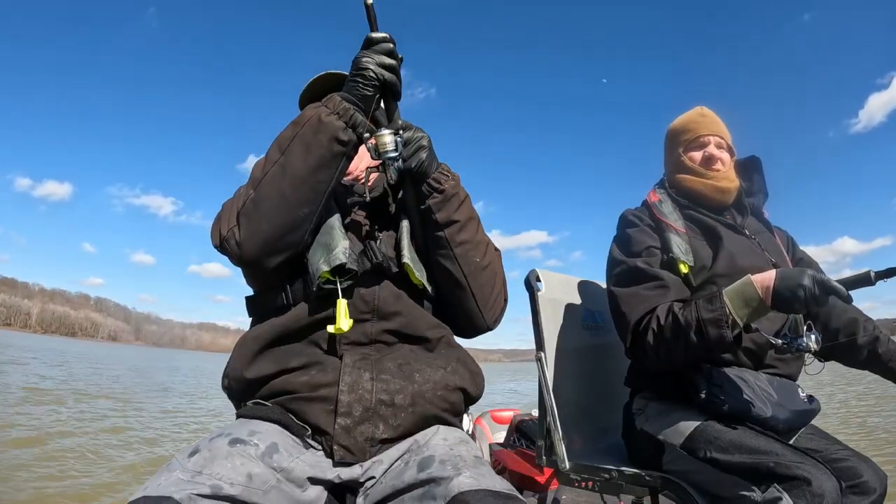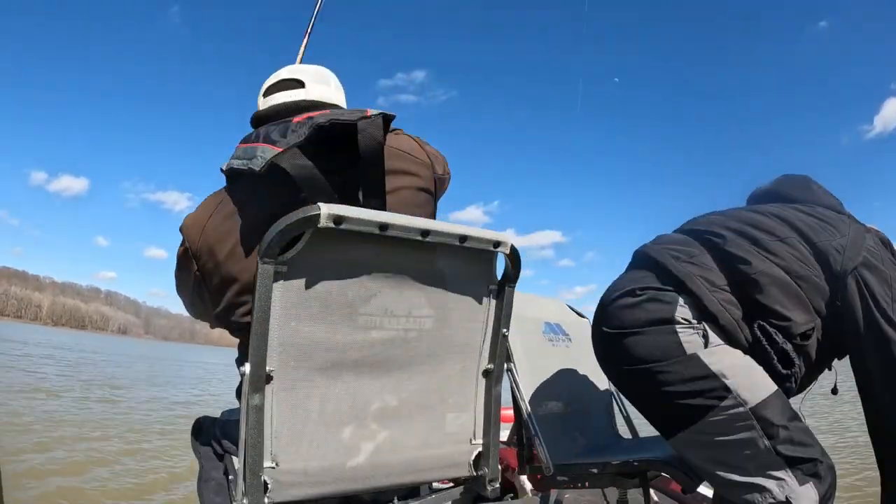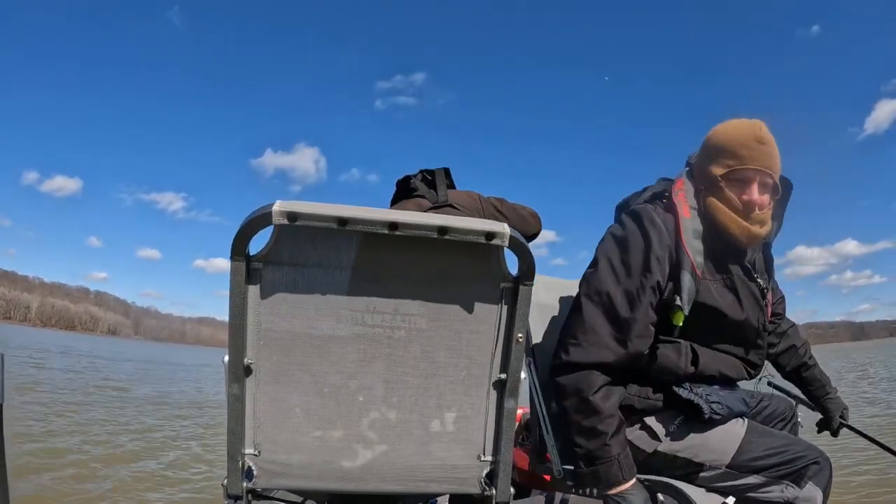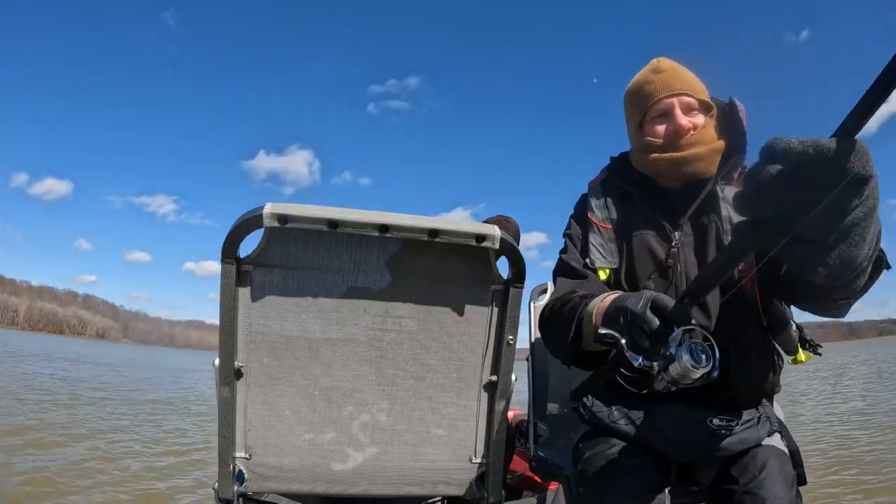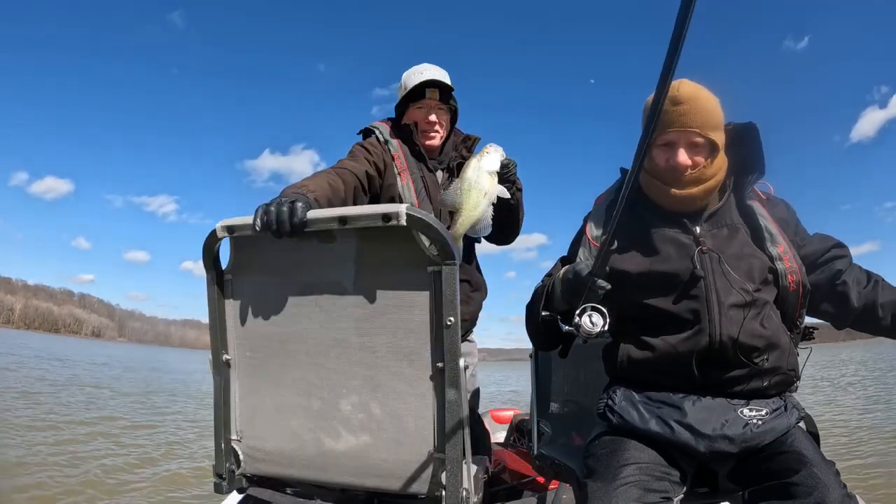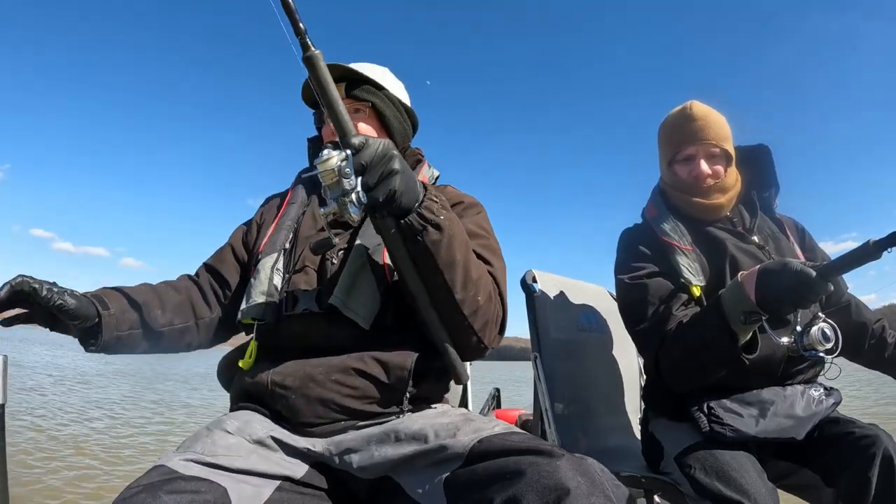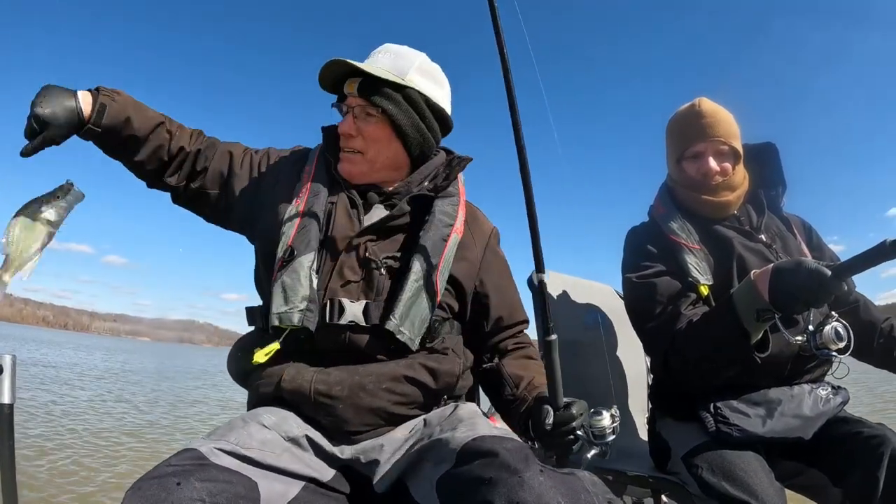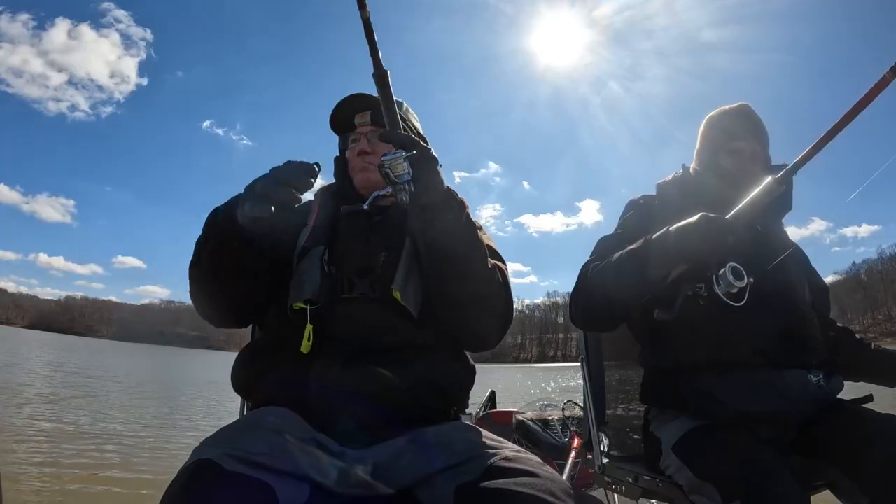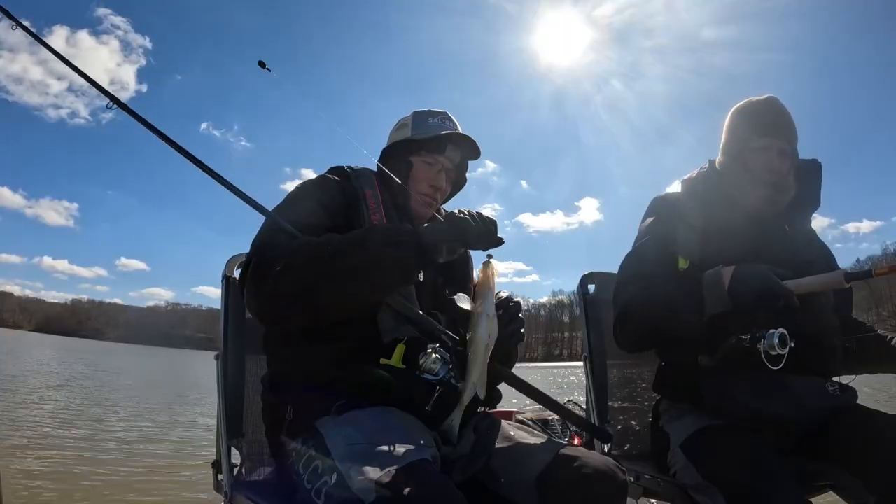God dang it. What do I got? Oh, that's a crappie. I got him. Catch that other fish. That other fish is still there. I was trying to drop on that other fish, and this one took it. Oh, here he comes. Get him. Got him. He'll eat. Yeah, that's good for a fish fry right there.